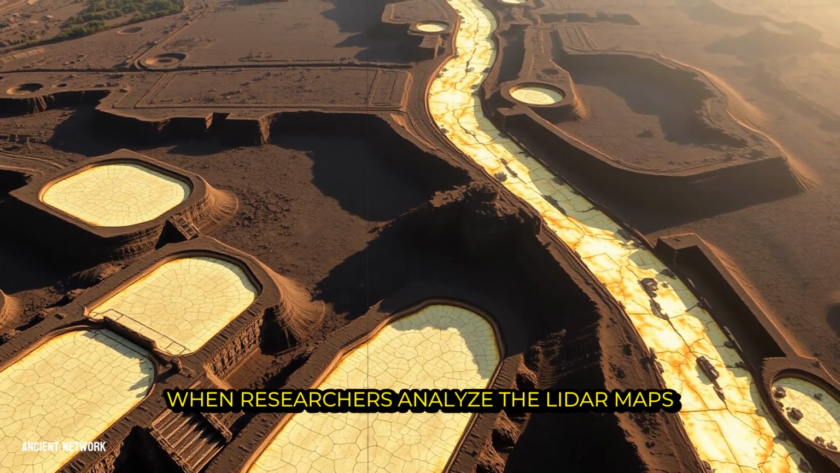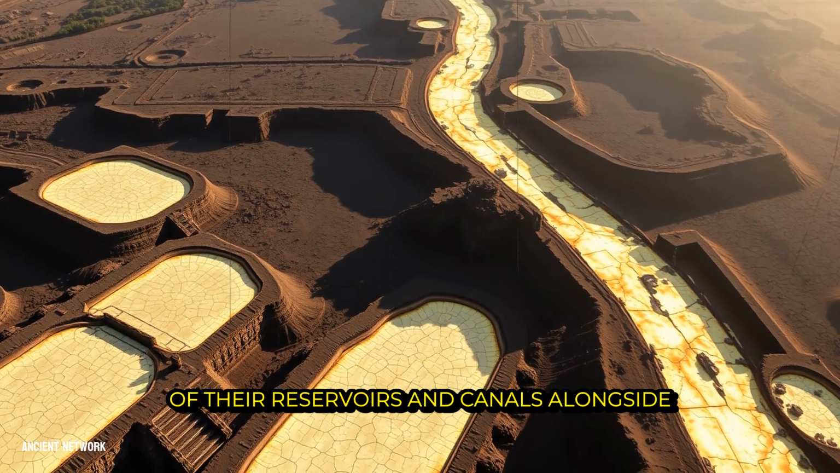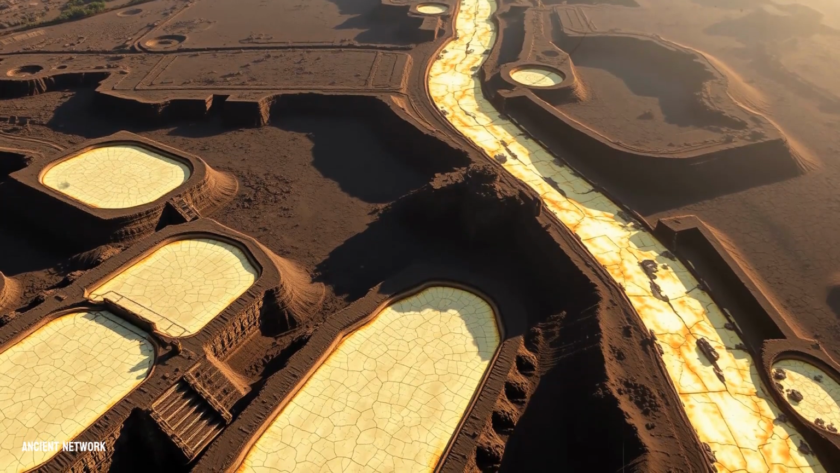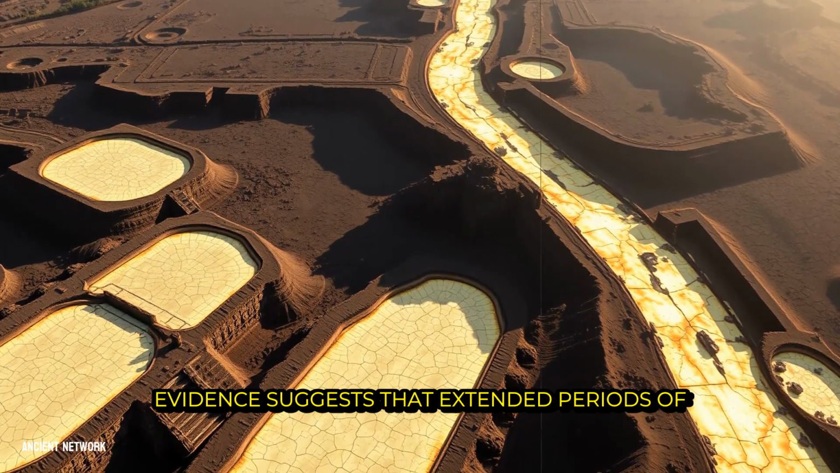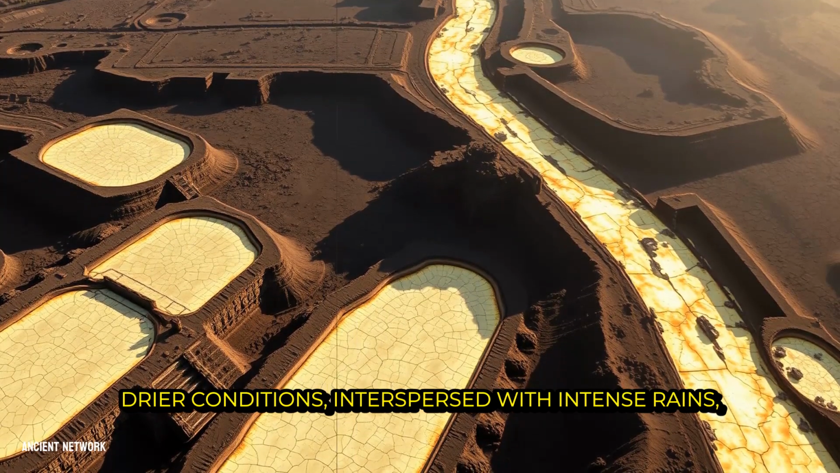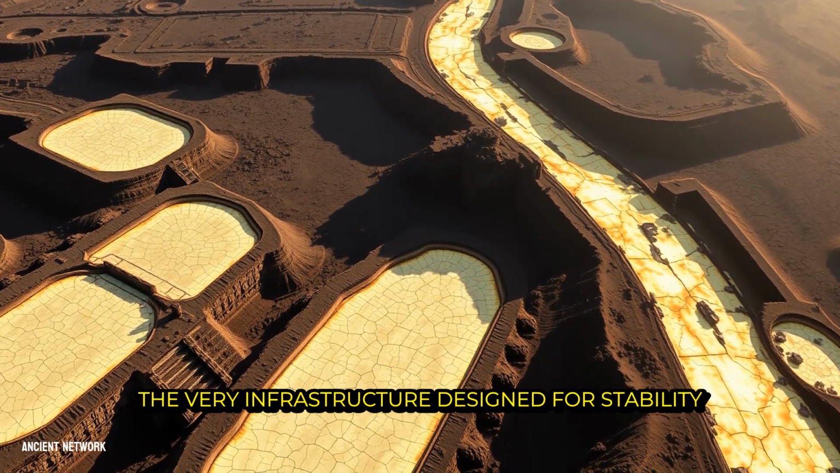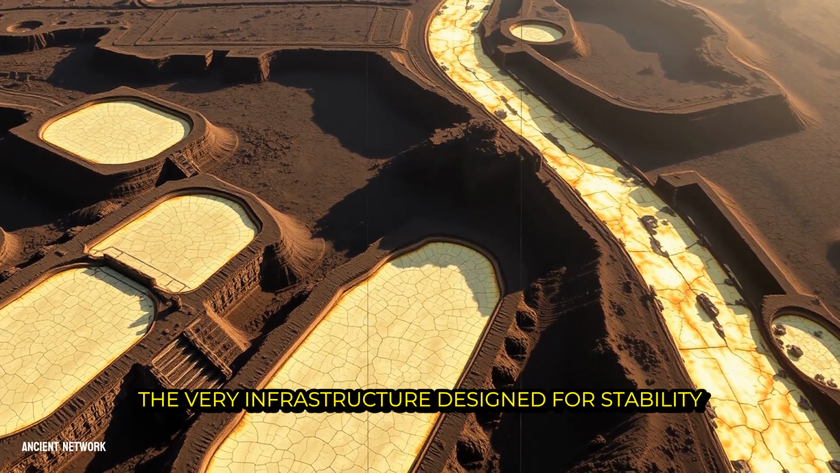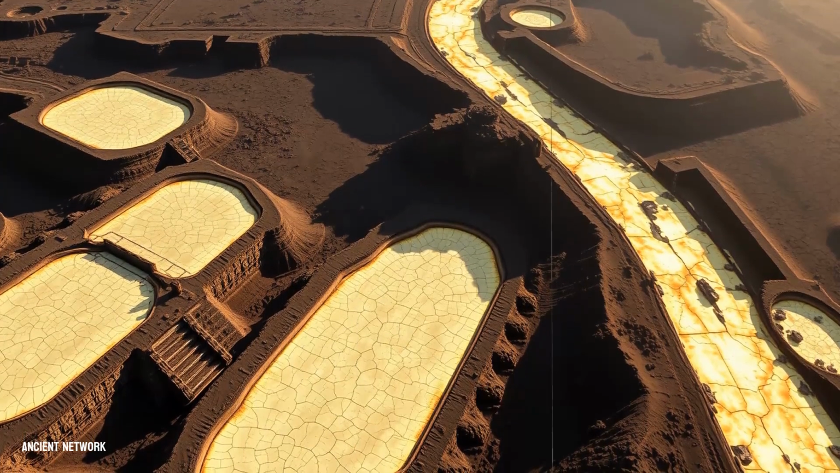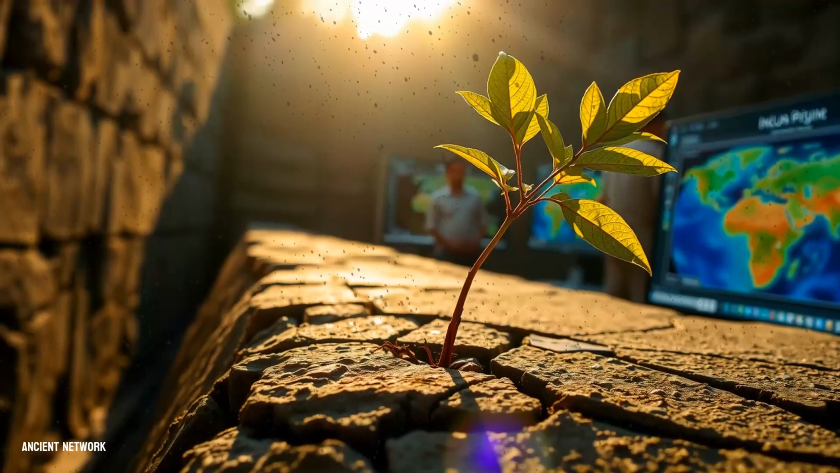When researchers analyzed the LiDAR maps of their reservoirs and canals alongside climate records from lake sediments, a story of challenge emerges. Evidence suggests that extended periods of drier conditions, interspersed with intense rains, placed tremendous stress on that engineered system. The very infrastructure designed for stability may have become a point of fragility during extreme shifts. This is not just ancient history, it is a case study in resilience.